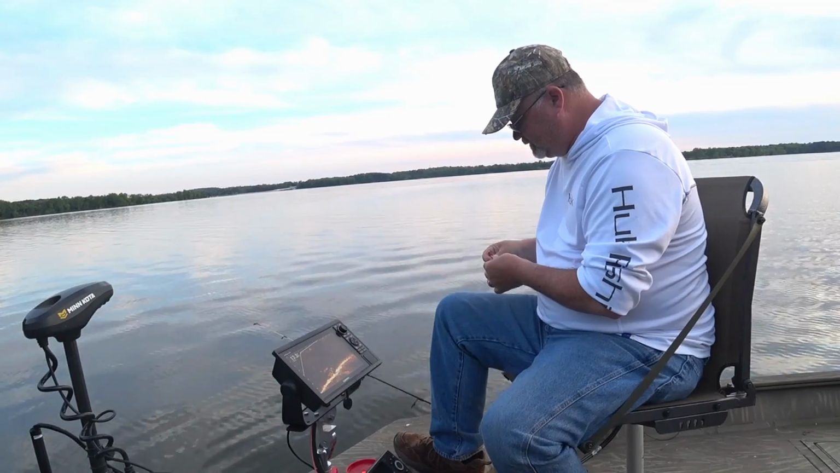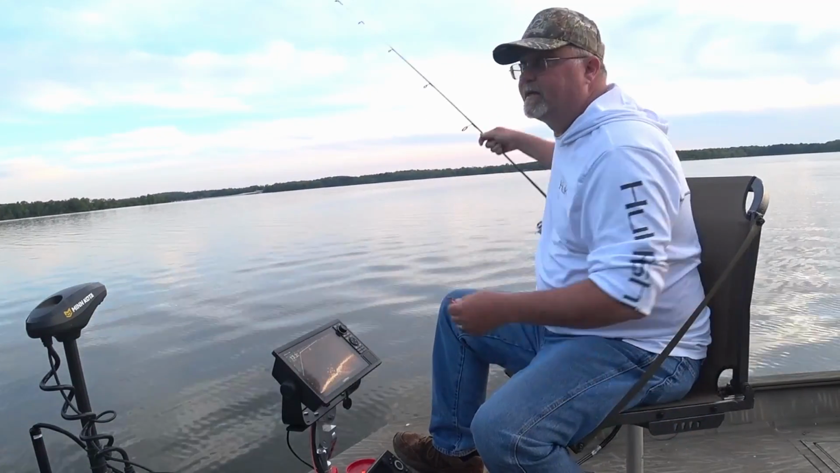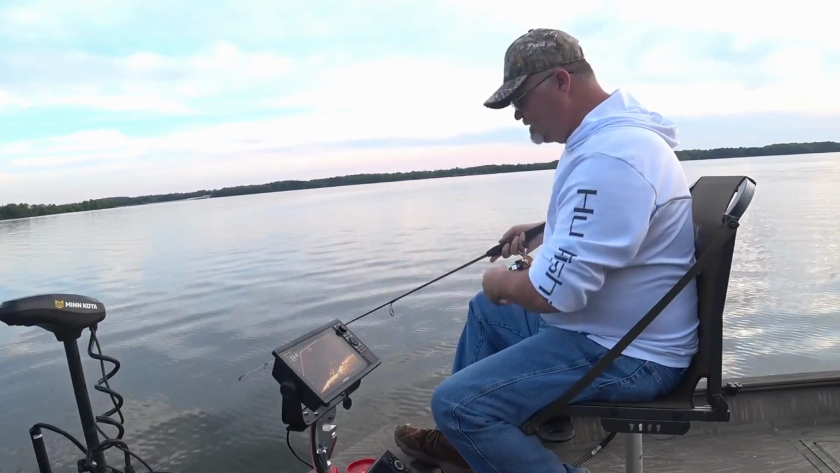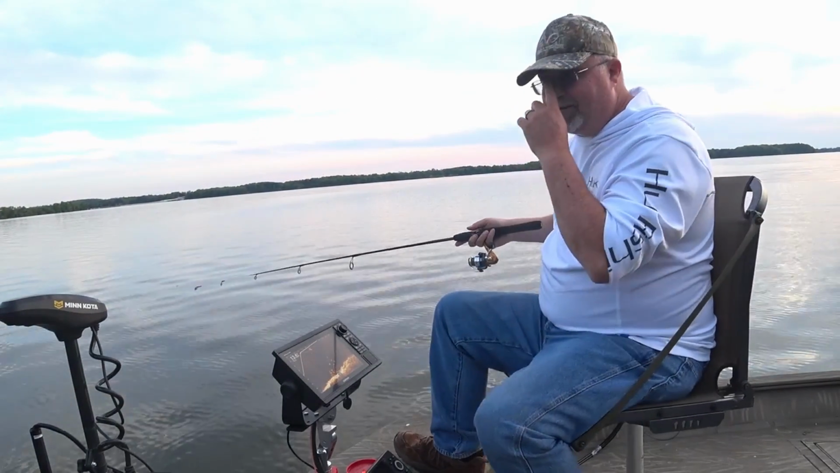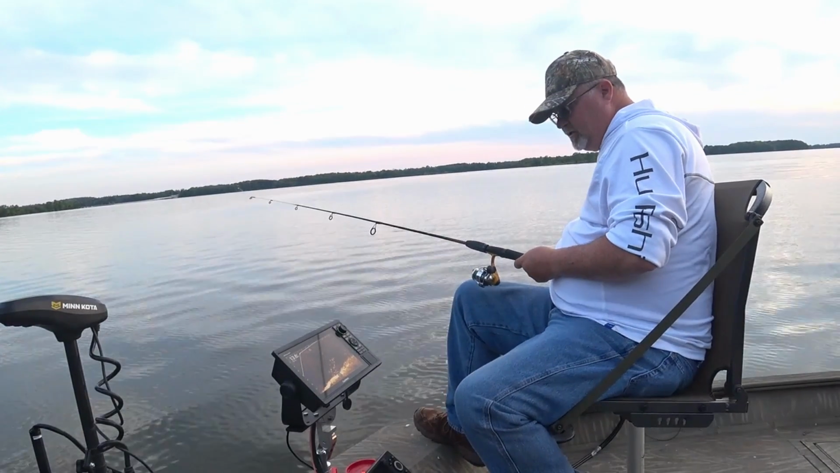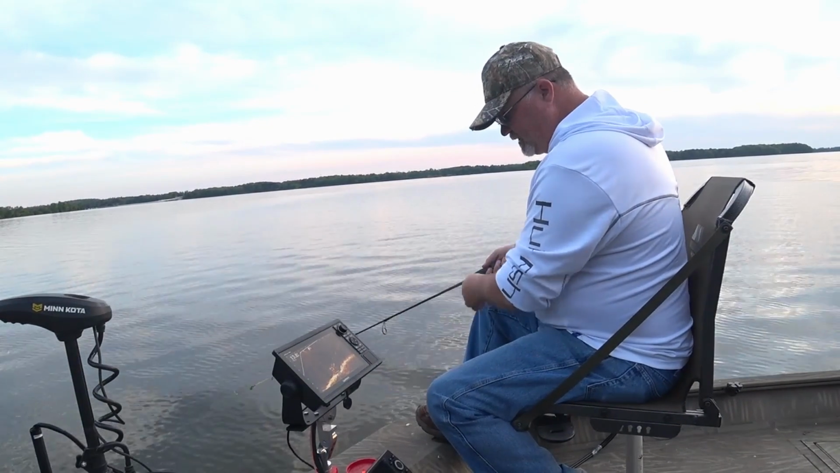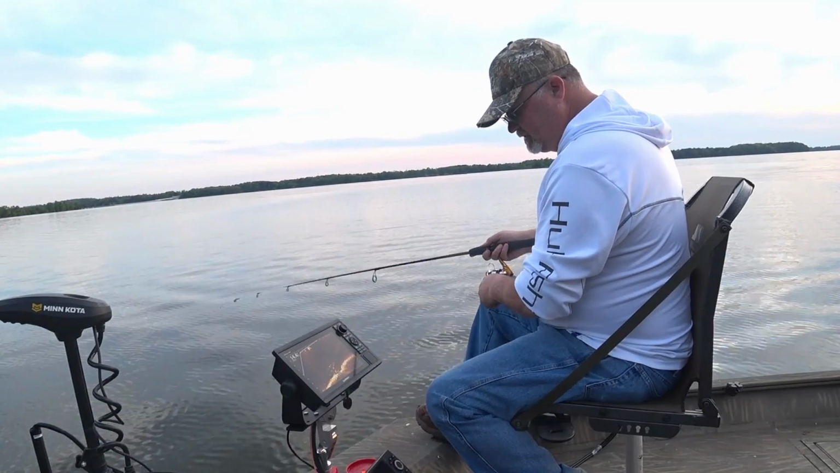I'm hoping here in the next week or so, or well, heck, not even that long, in the next few days, these bigger ones will move up on these flats, these little points that edge out, before they start moving in. I did find some beds I was scanning earlier up in the shallows, but those were not what I was looking for. I think those were a little bit larger beds.